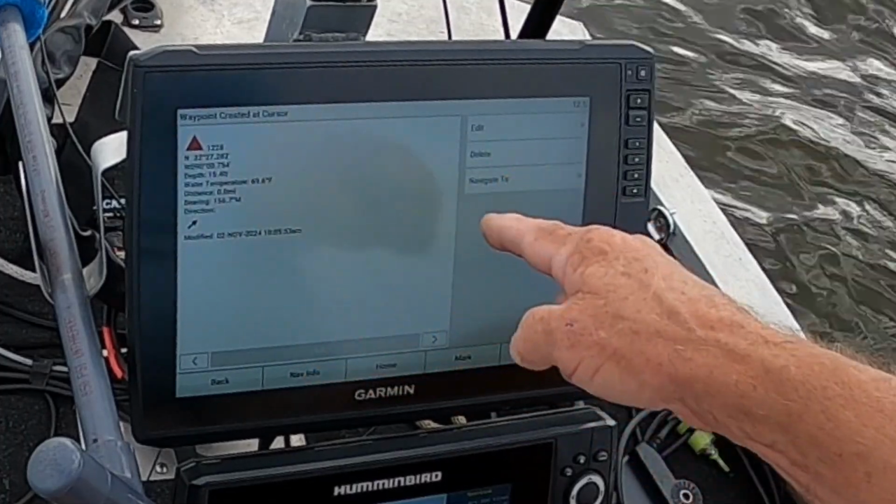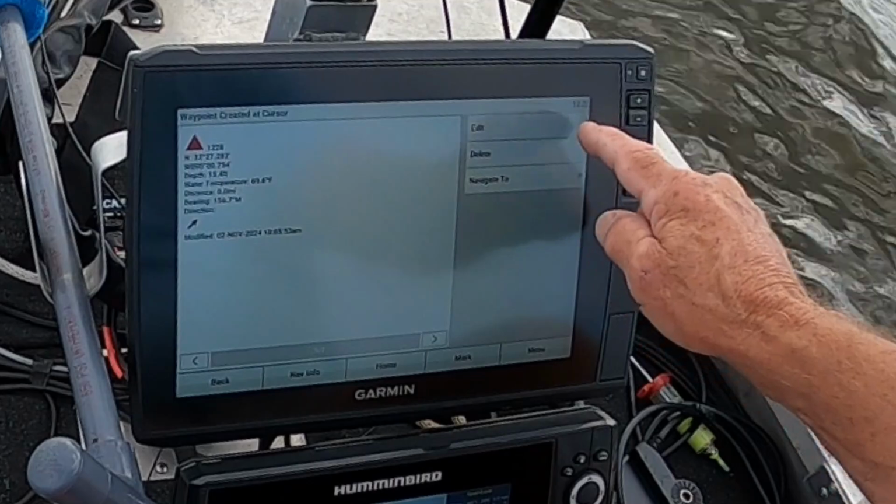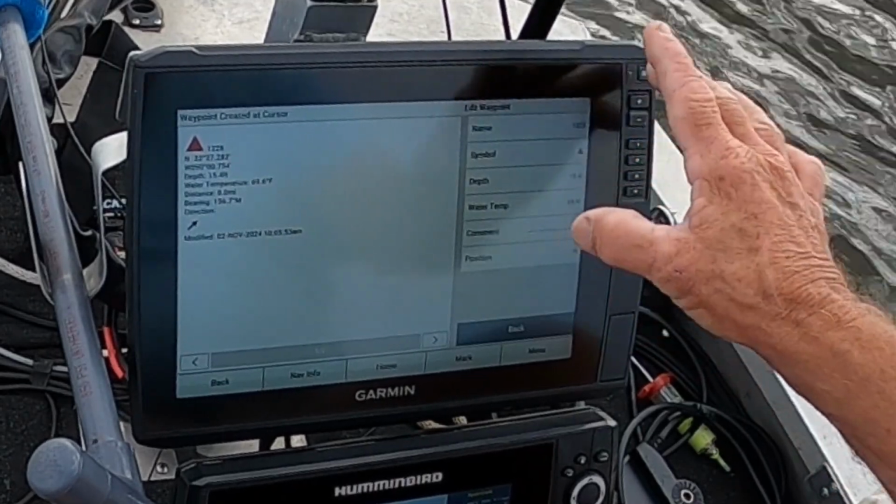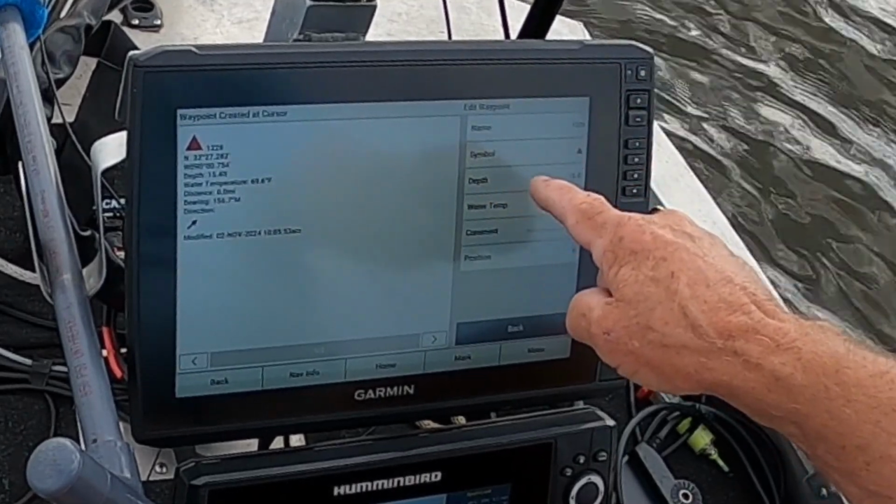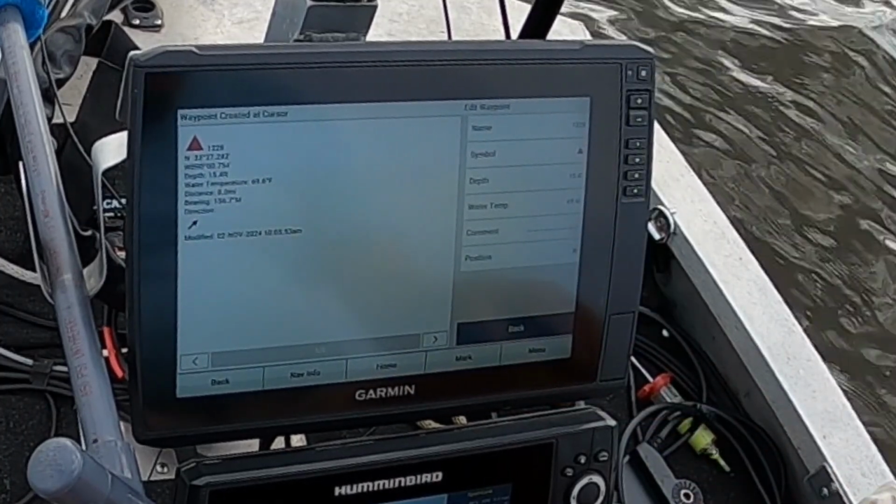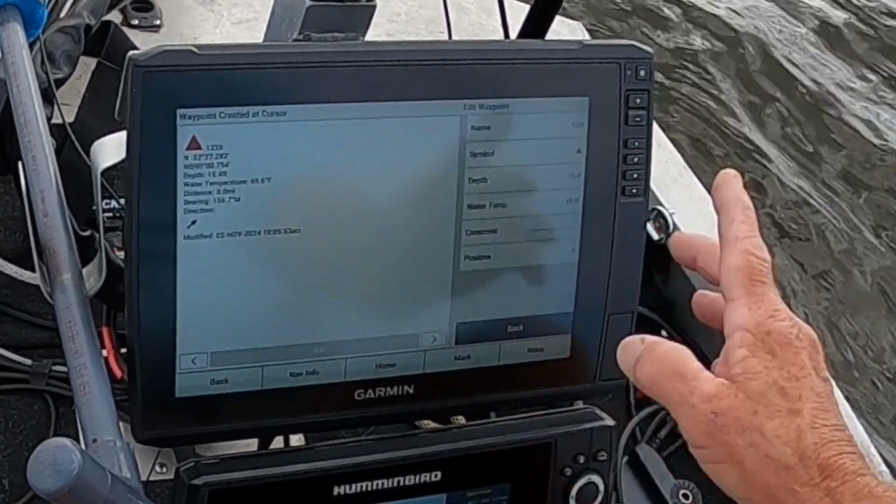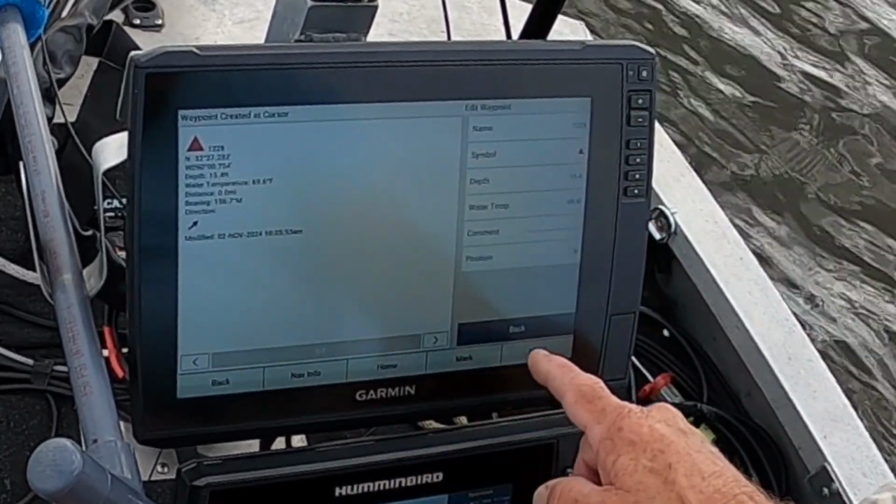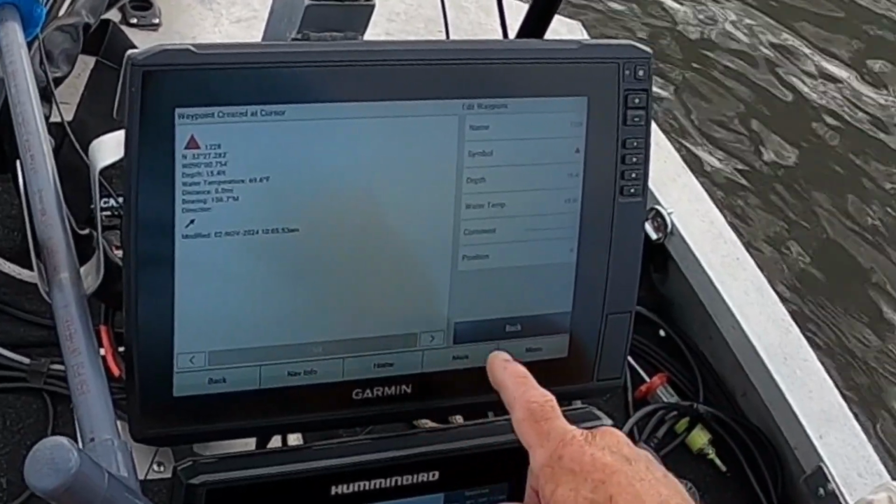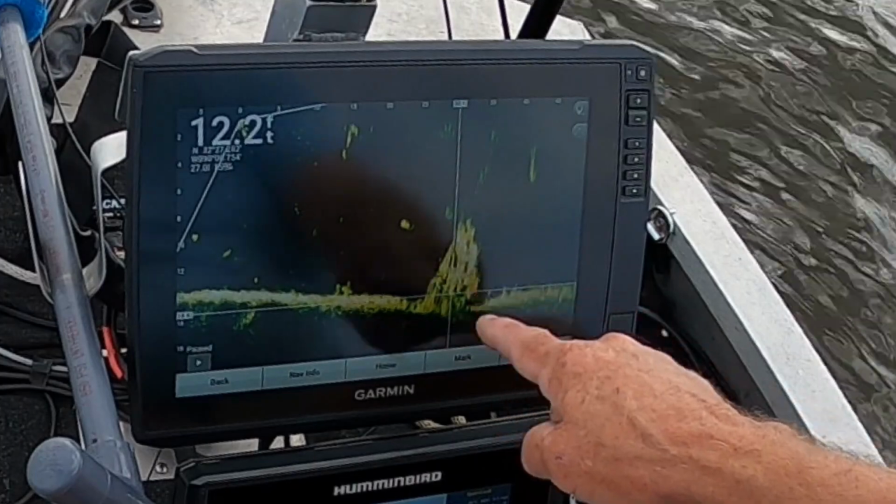You've just made a mark. See, there's the triangle. Every time you do this, if you want to do a different deal, always hit edit, give it a name. I'll leave that triangle. The dang thing looked like a triangle stump down there. Might even want to call that triangle stump or something if you wanted to. Call it anything you want to. I always kind of call them by what they kind of look like to me. So hit the back button. There it is right there.